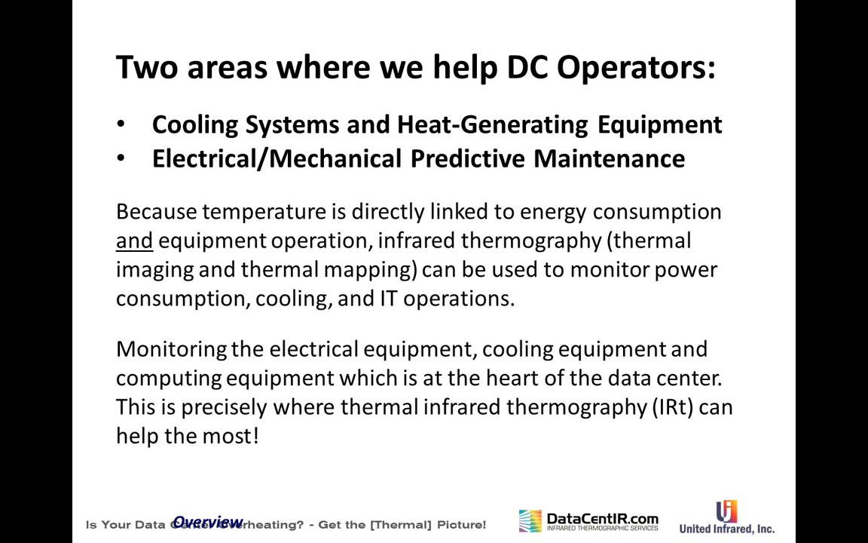Now, there's two ways that infrared thermography in general, thermal mapping, and electrical, mechanical, predictive maintenance, the things that we do, there's two ways that we can help data center operators. One is the cooling systems and the heat generating equipment. And we have a product called Thermal Map, and we're going to show that today. The other is electrical, mechanical, predictive maintenance, and we're going to show that next week. We're going to do another one of these, and we're going to show it.